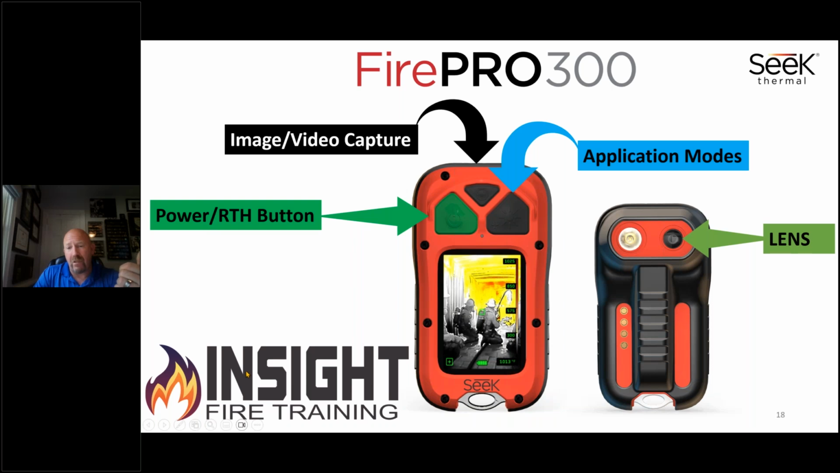Wipe it with your gloved hand, and know that Seek and Bullard are the only two that I know of that do this: that's a lens cover and the real lens is behind it. So if you break that lens, you can still use it till the end of the actual incident. Then you need to have it replaced. The rest of the cameras, you break the lens, it's out of service. You're done. You've got to send it back. But this is redundancy. This is built for a firefighter.